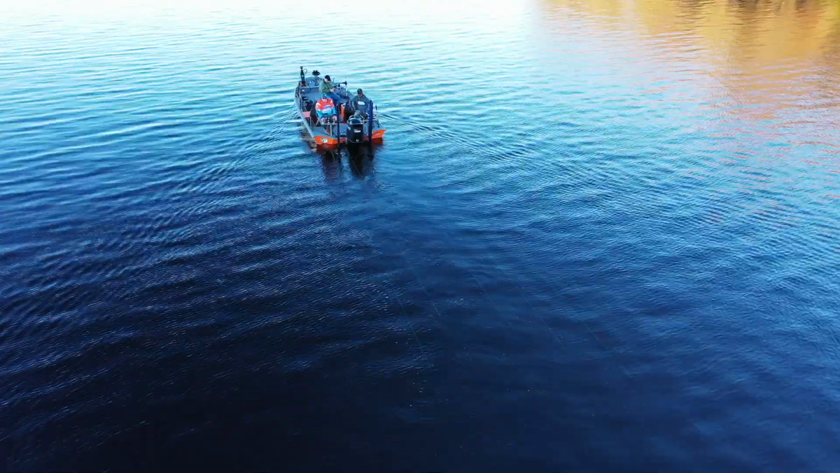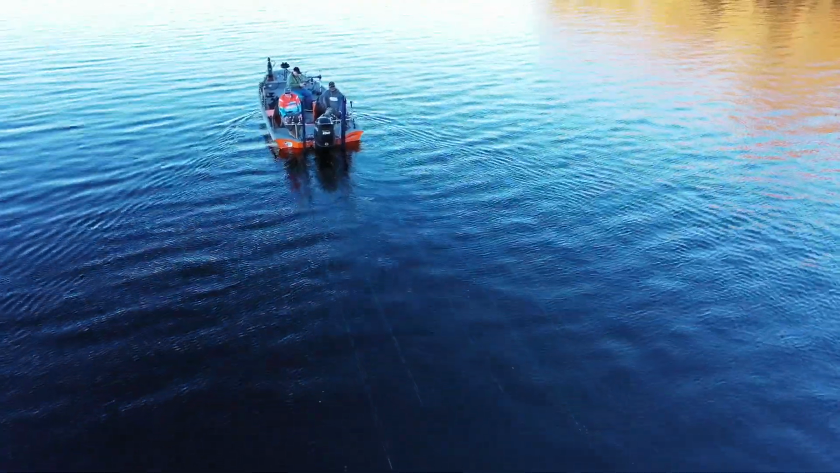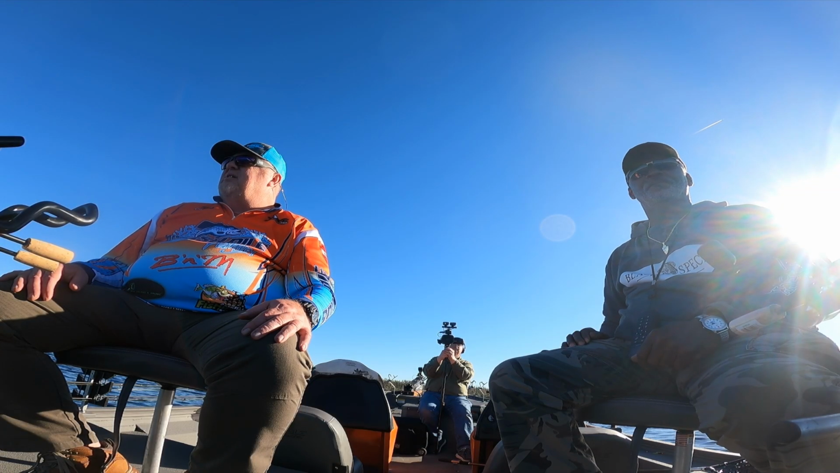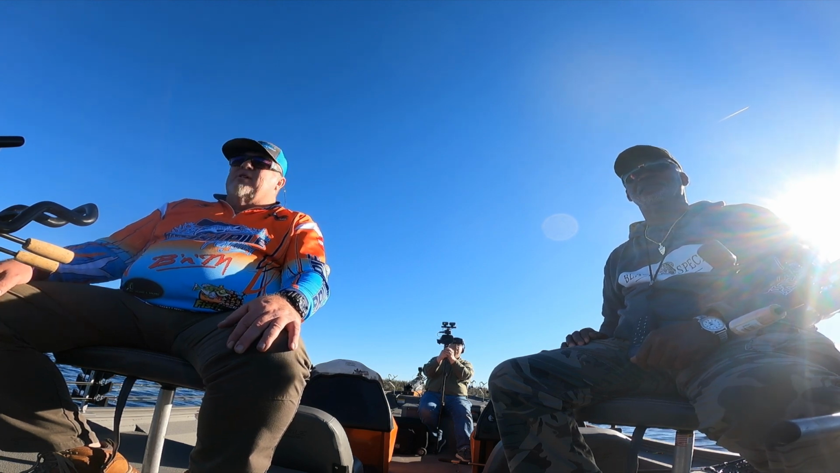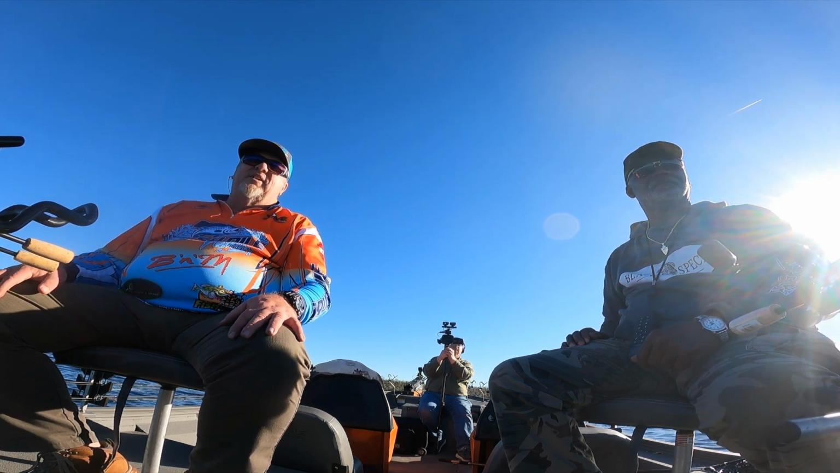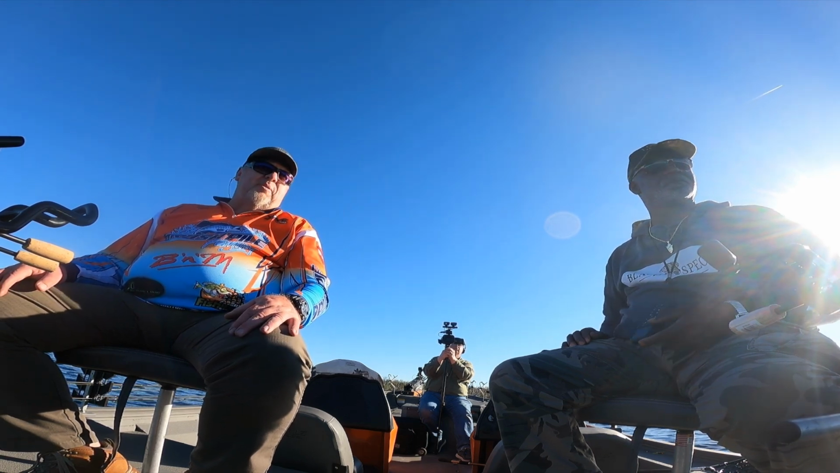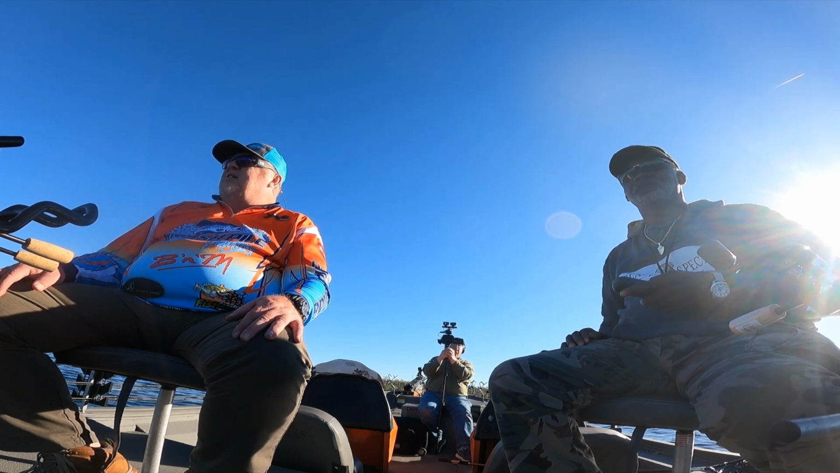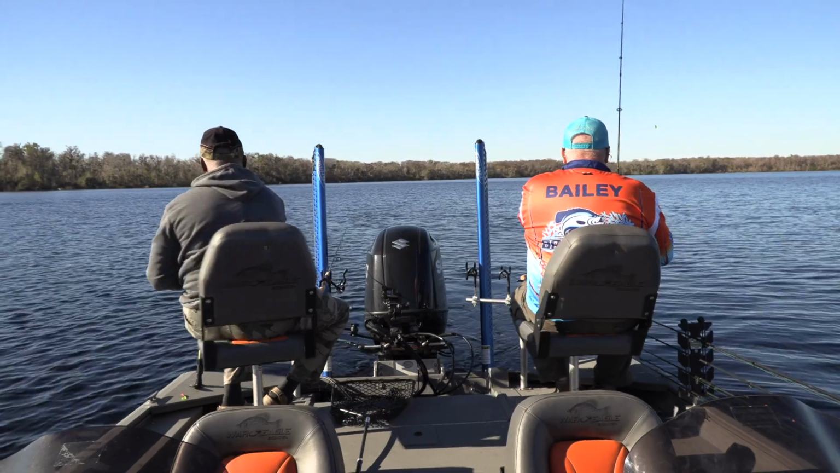It's just a crappie spinning rod. 6.5 foot makes it where they're out off the motor some. Got the Driftmaster rod holders and everything's working out good. So you don't have to have a whole lot of equipment to do this. 6-pound slime line. We've got 2 jigs per rod right now. Pretty easy setup.